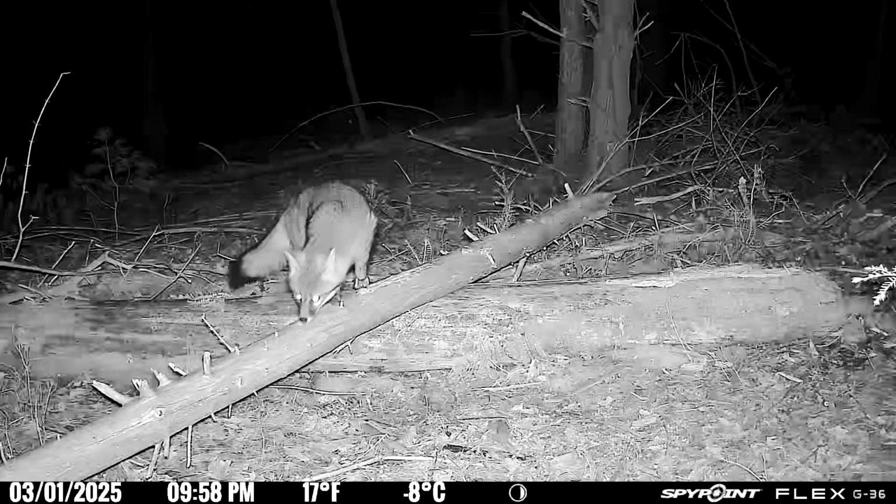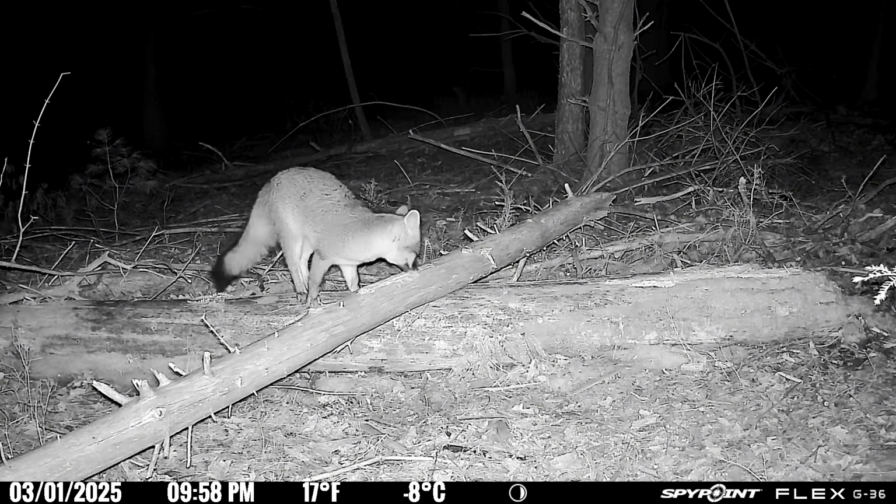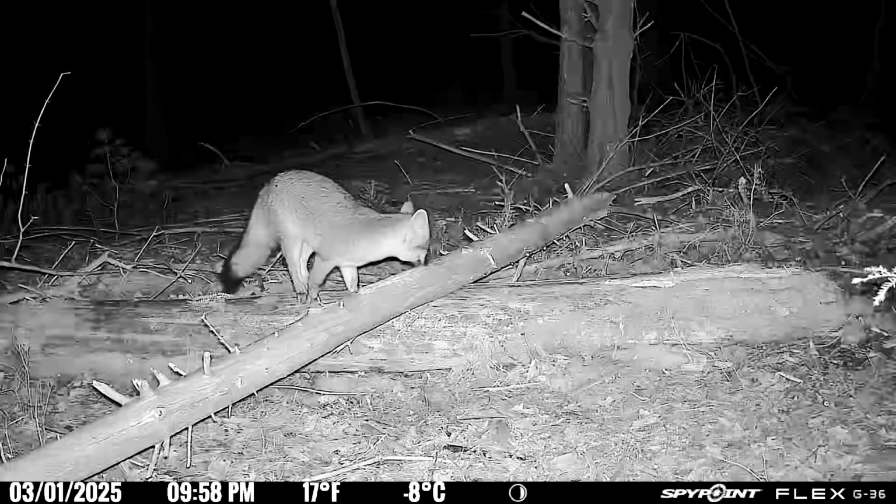Later that evening, the gray fox is back for some more syrup, and it's hard to say if this is the same one or not, but there's a very good chance that it is.